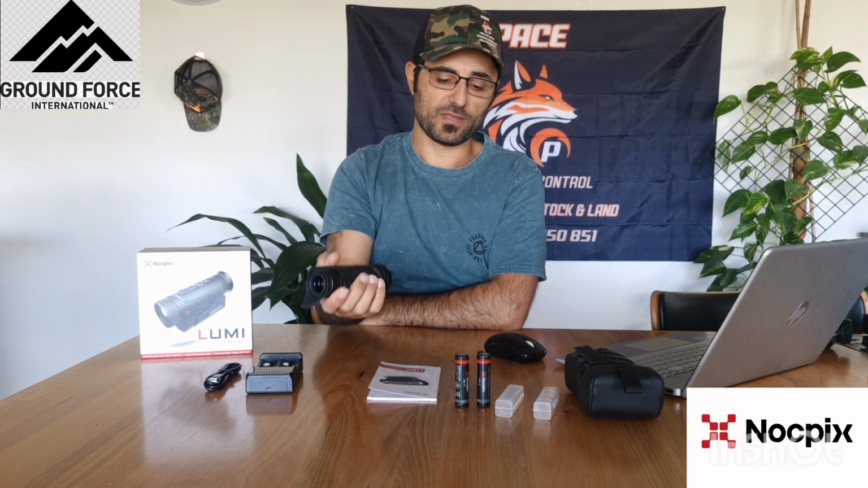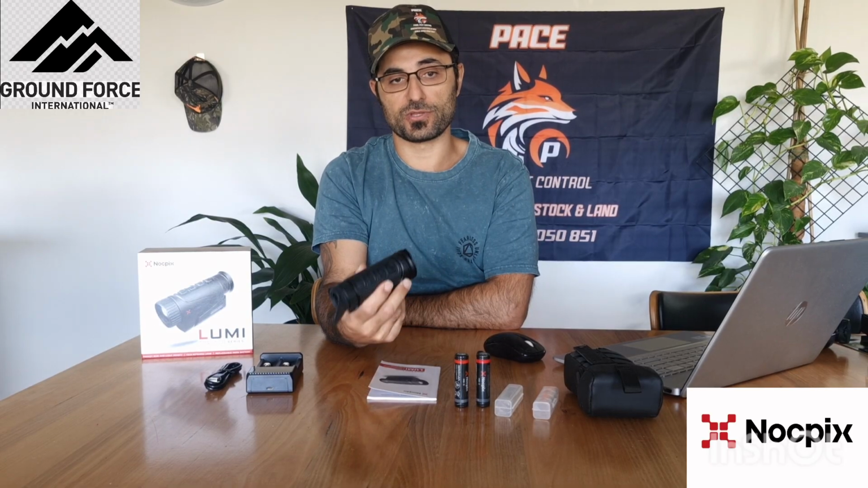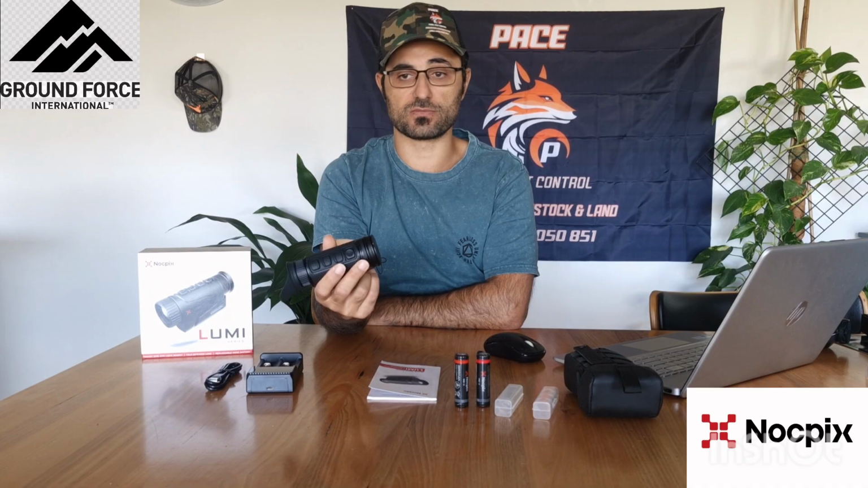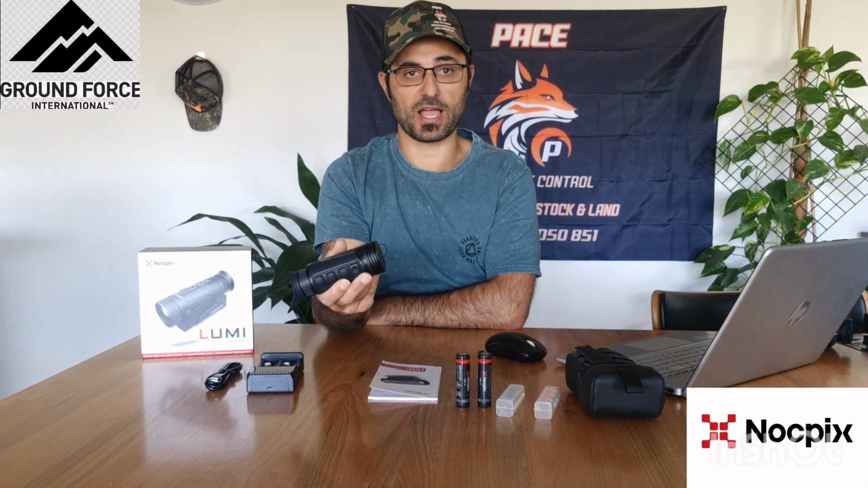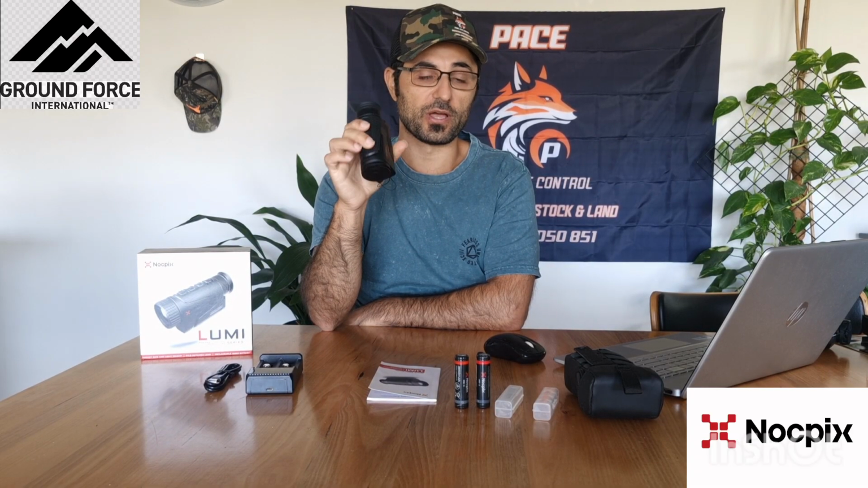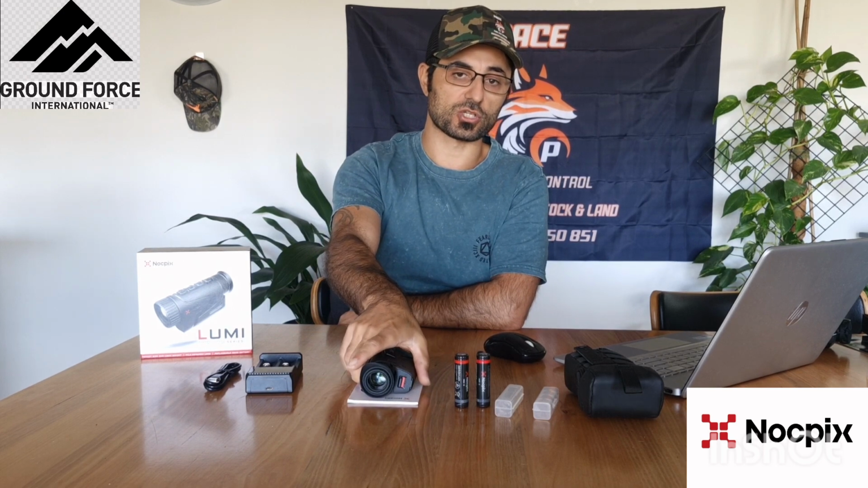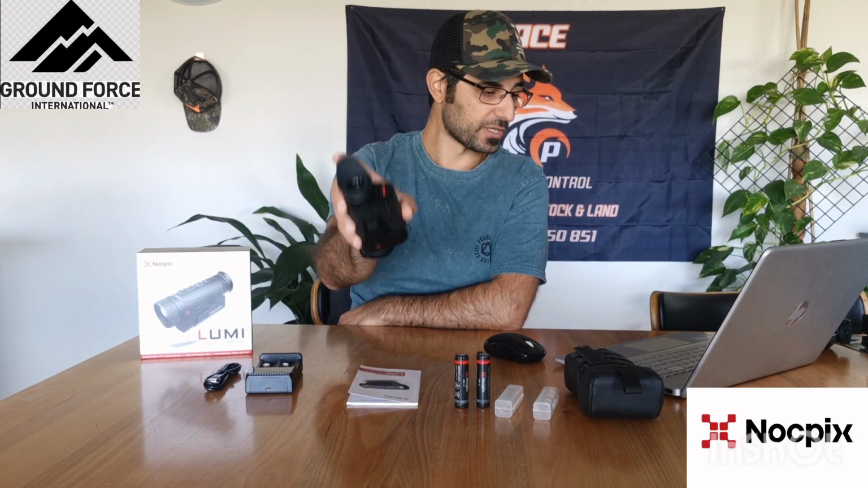Obviously, if you're targeting deer, you're going to be able to spot deer, but if you're in a paddock where there happen to be other animals, as in stock or cattle or sheep, where there could be calves, you are not going to rely on the Lumi P13 to identify what that is. So I would not be relying on it. You would not be taking that shot if you're just relying on this thermal scope, monocular, sorry.